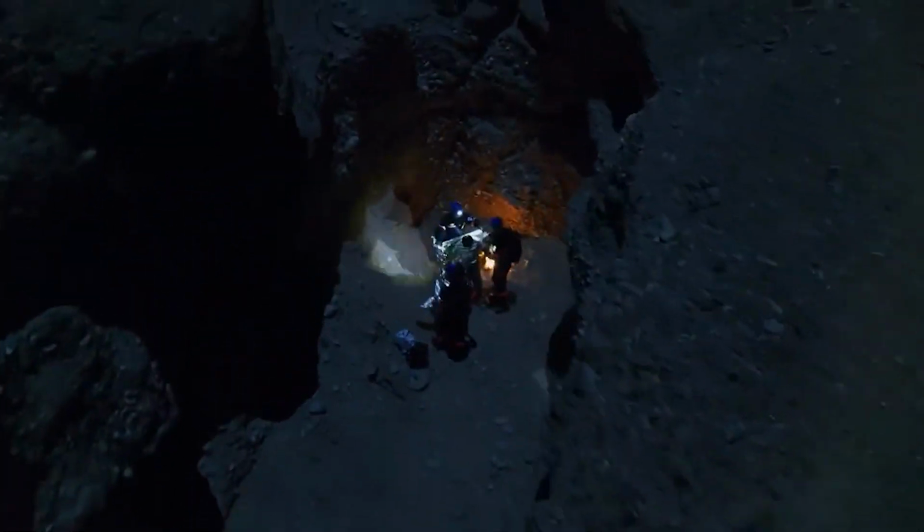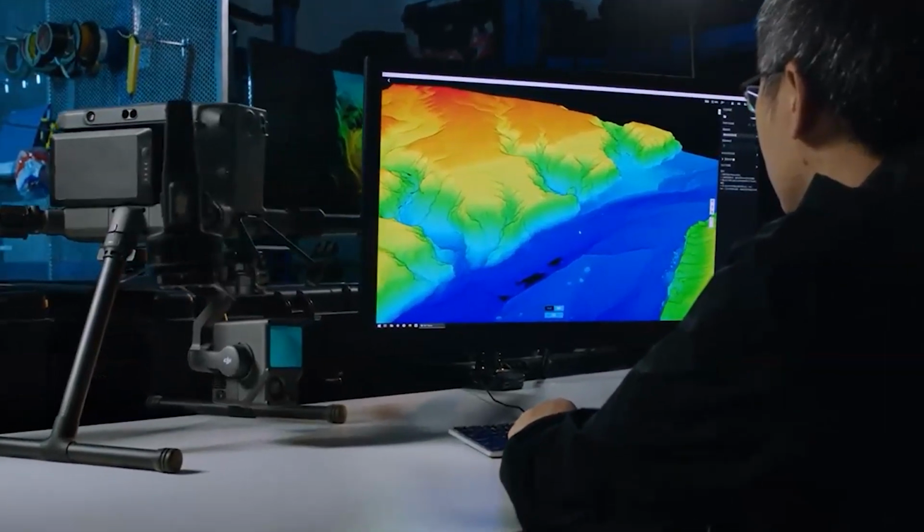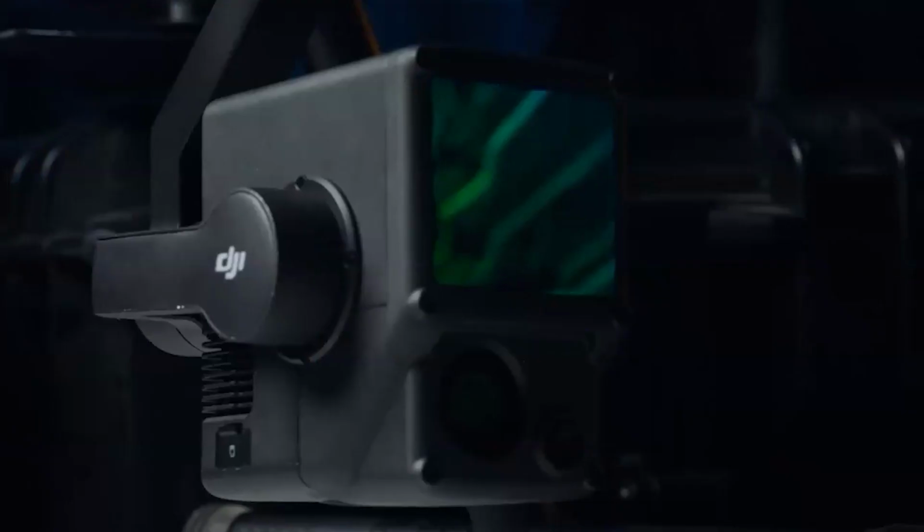With DJI TERRA, this basically changes the game, and you can create these point clouds for vertical structures. You can create these for ground surface. Doesn't matter, it's capable of handling both of those.